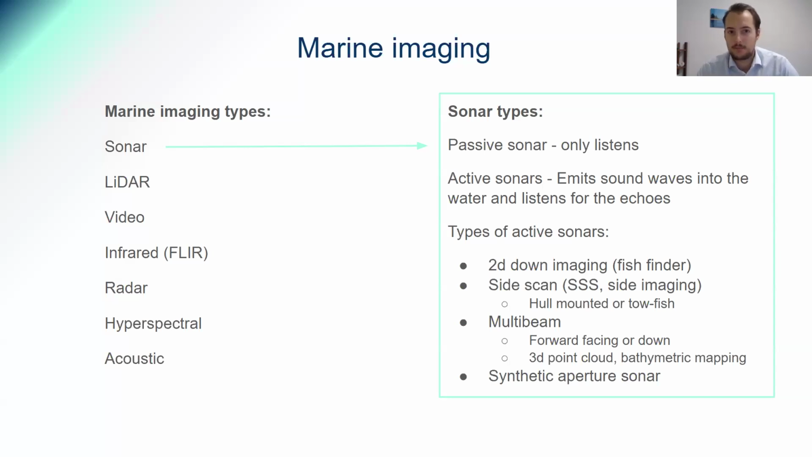And other marine types, so LiDAR can also be used underwater, but due to the salinity and the turbulence in the water, it can't go as deep. I guess it's used widely above the water for creating a 3D point cloud of the surroundings. Video's used a lot on vessels for tons of applications, and we actually used it in an application recently to map shoreline plastics.